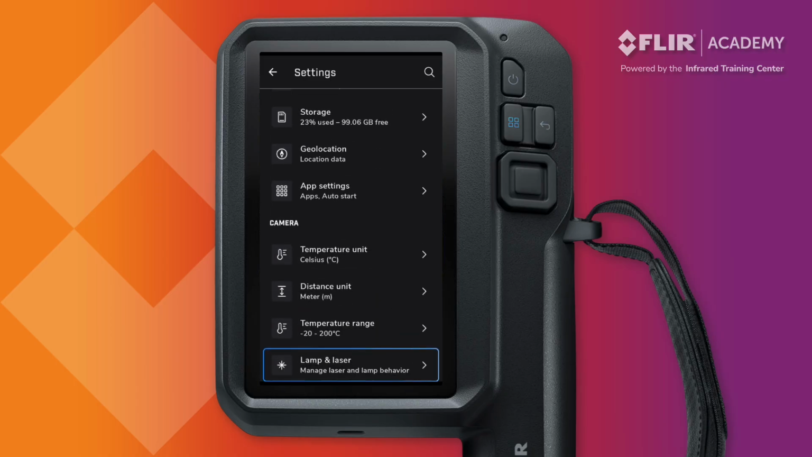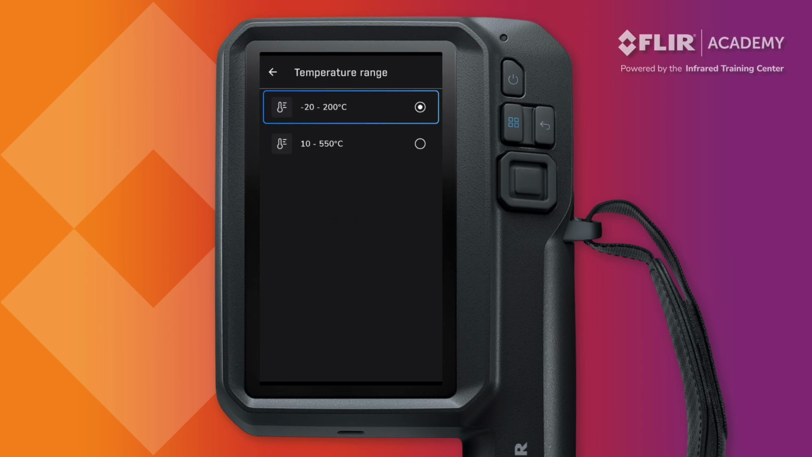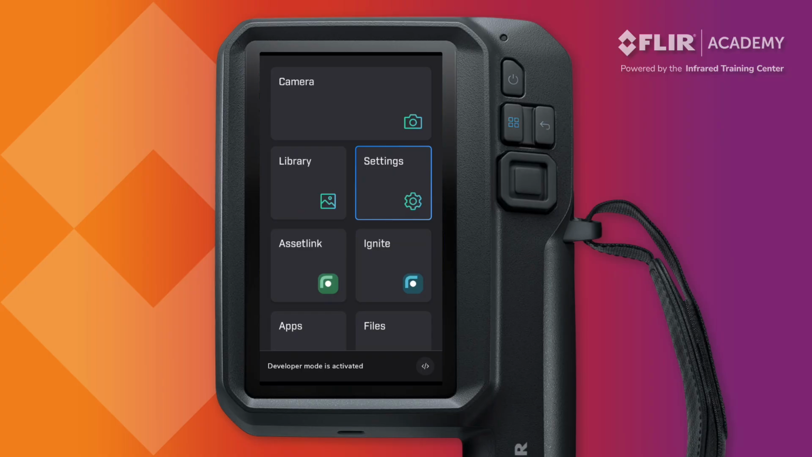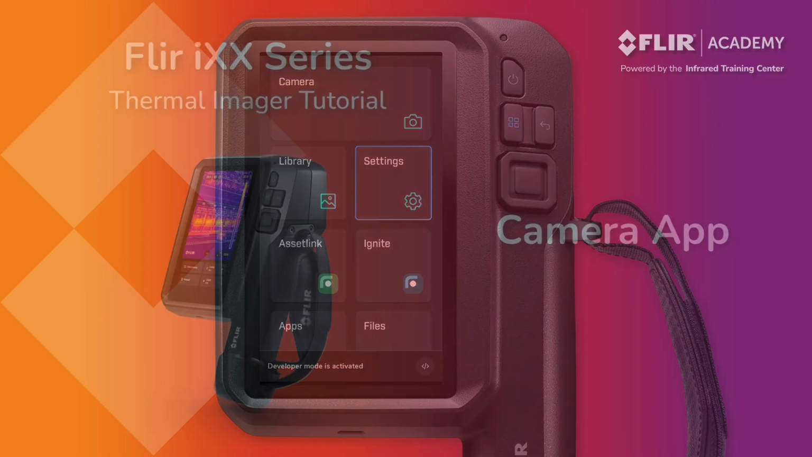2 options are displayed. Range 1 covers temperatures from -20 to 200 degrees Celsius, while Range 2 works from 10 to 550 degrees Celsius. Select your desired range, with Range 1 typically being the most appropriate to use for any targets that are below 200 degrees Celsius. Remember, range is not something you can change after saving an image, so be sure to have the correct value selected before capturing any data.